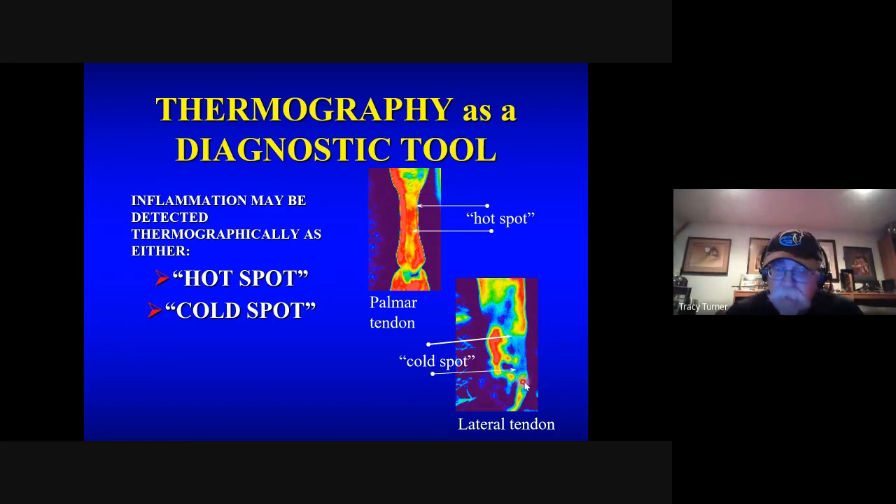So we can find these relative cold spots because the circulation has actually been cut off momentarily. Now, over a short period of minutes to hours, this area then becomes intensely hot. We just happen to catch it at that physiologic period when it's vasoconstricted.